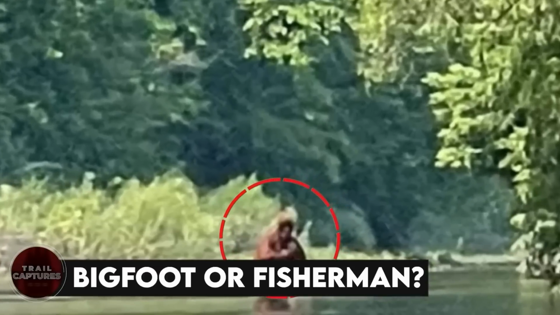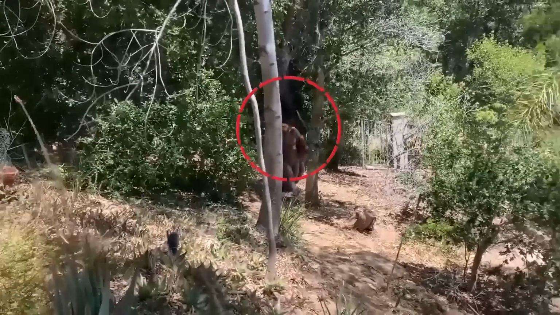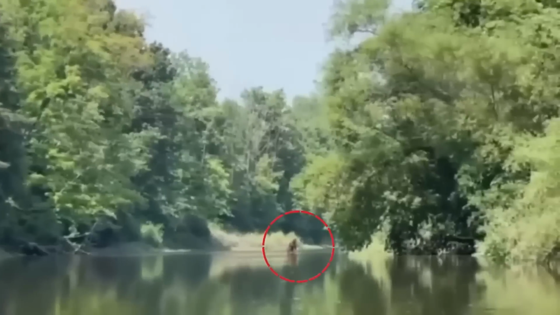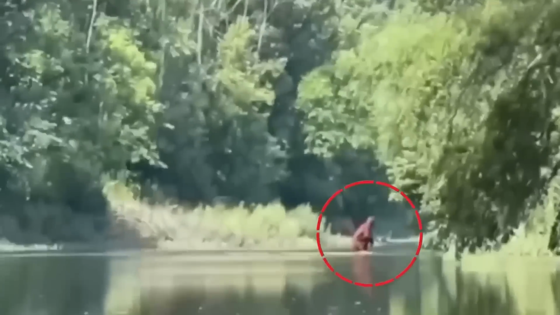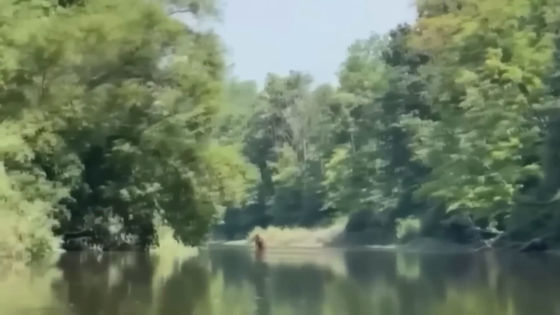Bigfoot, or fisherman. With every step deeper into the wilderness, we come across a strange animal. This time, it's a perplexing sight again. A brown, hairy figure emerges from the river. It is carrying a small animal in its arms. Some people think it is a heavy-set man with a lot of fishing gear and waders on. Others speculate it is a mysterious creature, aka Bigfoot, with a fish in hand. And the appearance is not like a human, so there's a possibility that anything can be true. Let us know what you think.